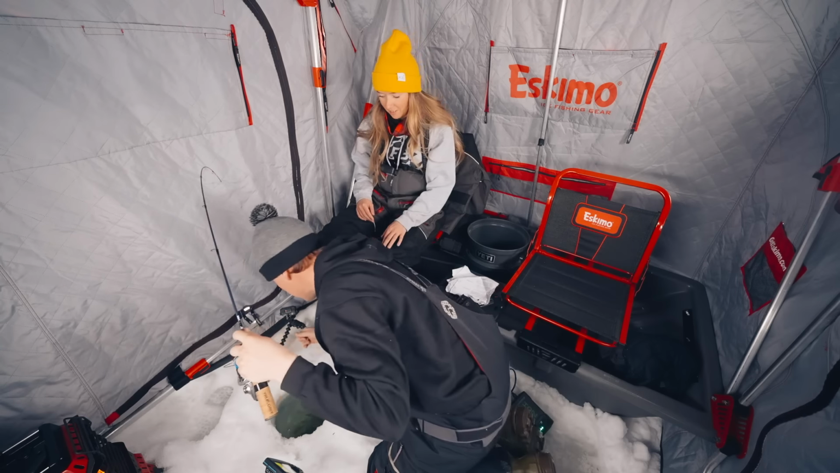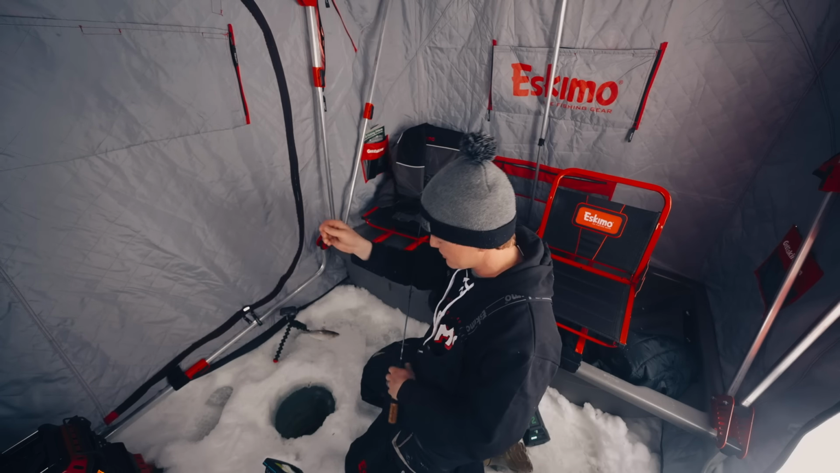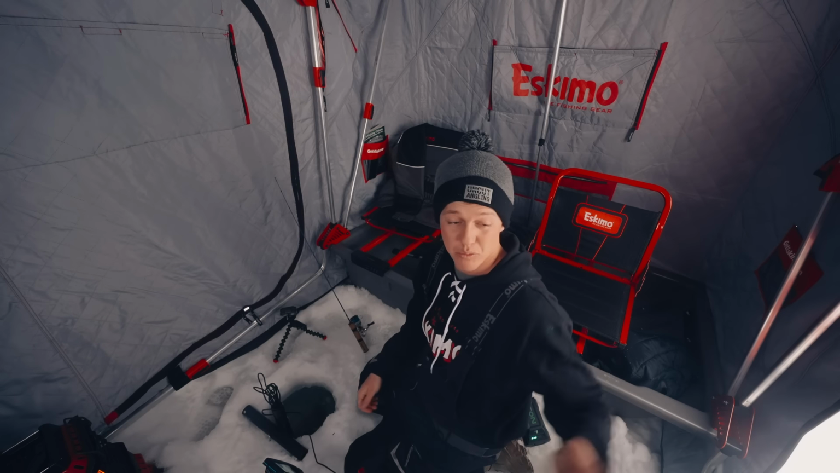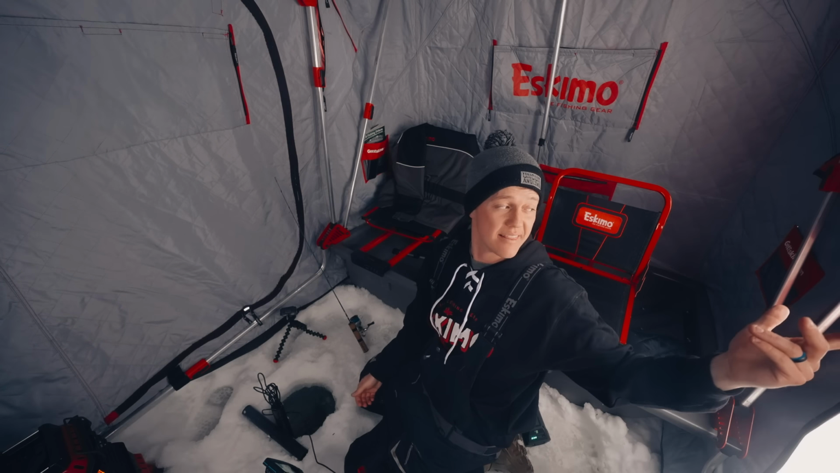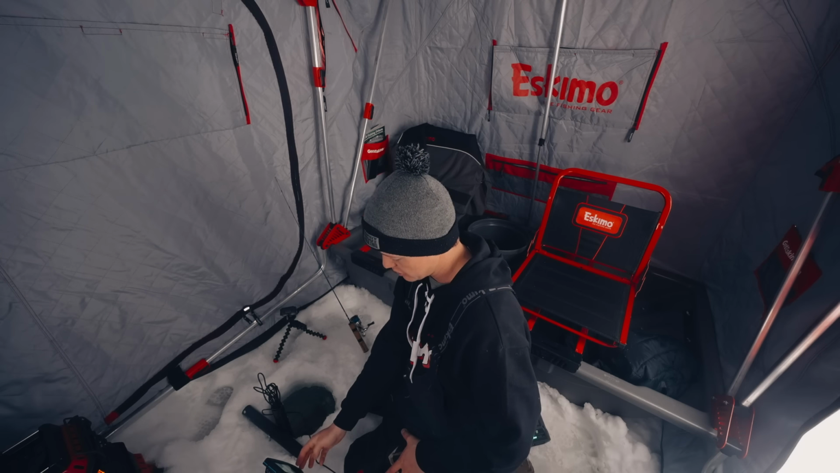Am I hooked on the ice? Oh! All I got is the tip-up bait from outside. So what happened was that fish swam all the way over to the tip-up, which isn't that far. It's like 20, 30 yards away. My goodness. I am crushed.